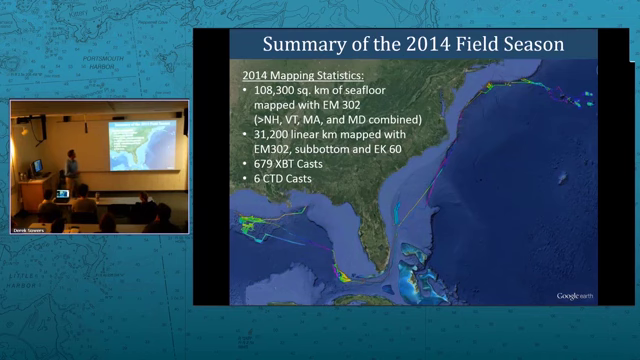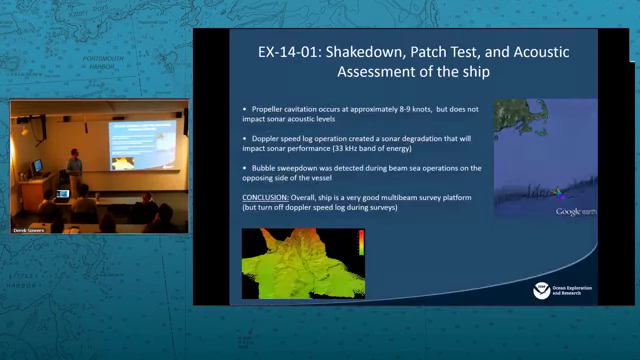In terms of statistics, we mapped an area larger than New Hampshire, Vermont, Massachusetts, and Maryland combined, and 31,000 linear kilometers mapped with not just the multibeam, but the sub-bottom and EK60. So there's a huge volume of data out there from this field season, and this just represents 2014.